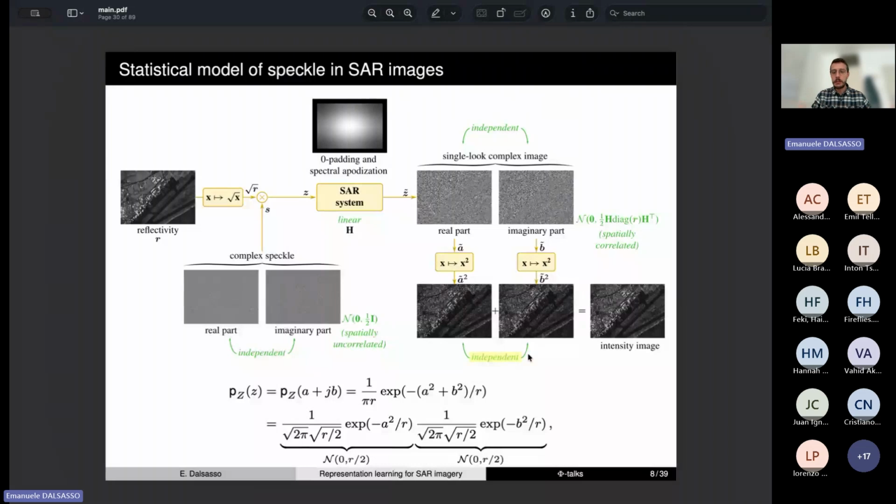So this creates the perfect framework for setting up a self-supervised despeckling method, because we have access from a single intensity image. We can decompose the intensity image into the squared real part and the squared imaginary part.